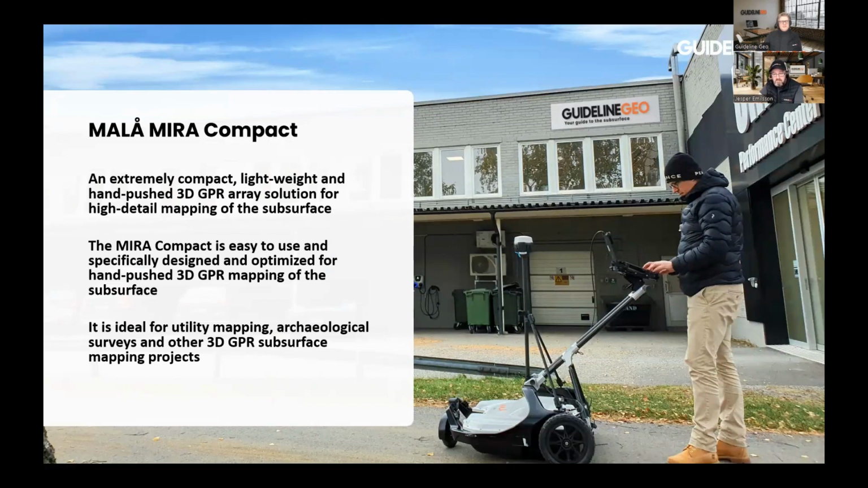Ease of use and obtaining quick results has been a cornerstone when it comes to how we've been thinking in our development process. And we've worked very hard to create robust mechanics that still is smooth and easy to both transport and for performing fieldwork. We want the experience of using the equipment to be pleasant and positive. It should be easy to collect the data and get the results. And we are truly excited. And I personally at least look forward to hear your input after you've started using the MALÅ MIRA Compact.